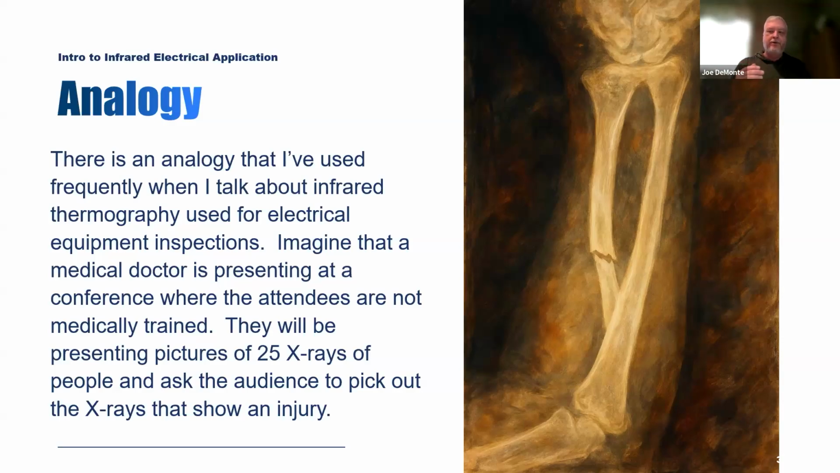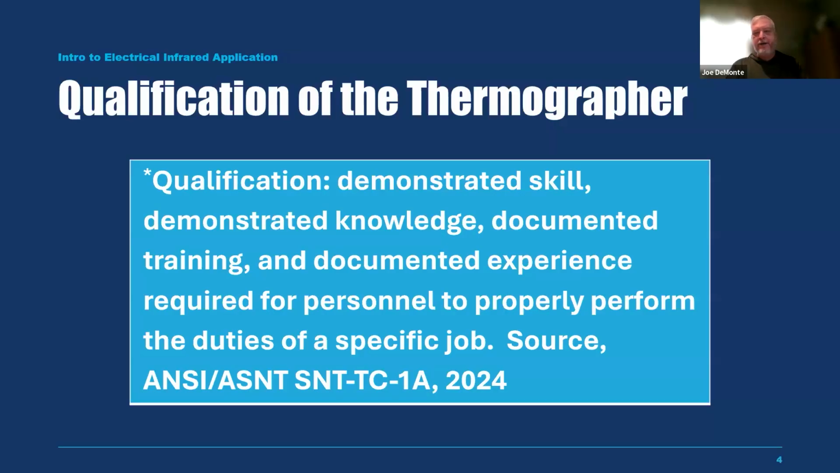So I wanted to share with you a couple other technologies and ways to look at electrical testing. Instead of just calling it an infrared scan, I like to call it energized electrical testing, and there's a lot to it. So with that being said, let's just step aside for a moment and remind the folks watching this